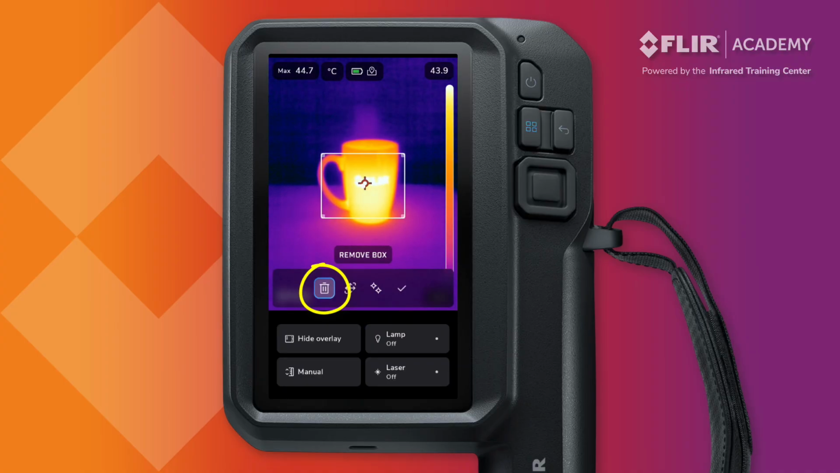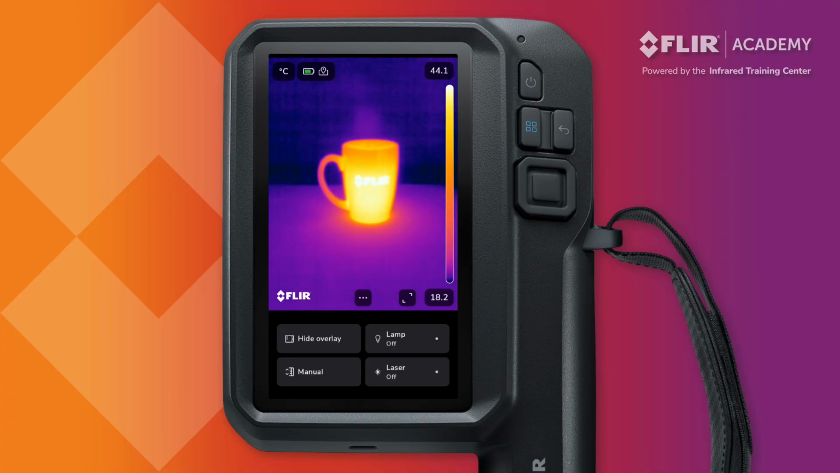it from the display. While the iXX series provides access to measurement tools, remember that all of these and more can be found in your reporting software such as Thermal Studio or online with Flir Ignite.